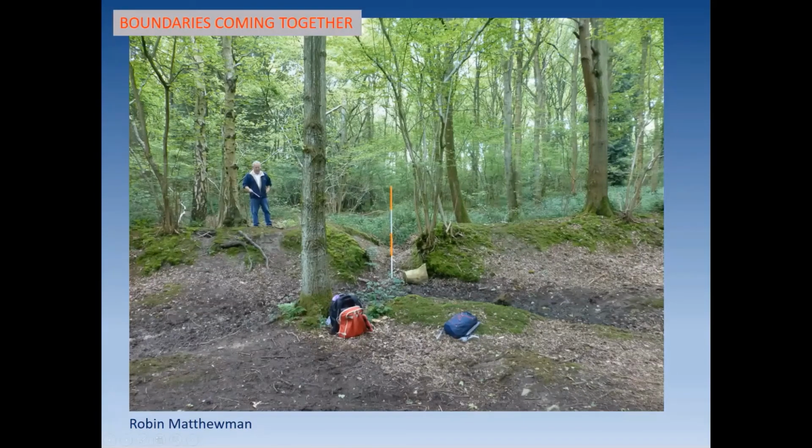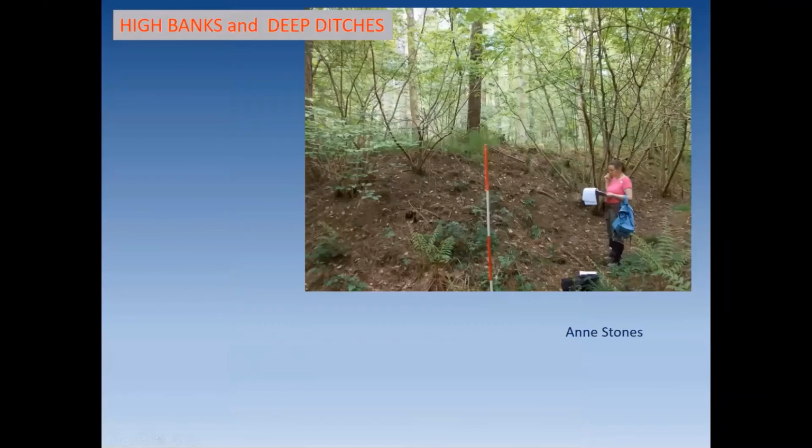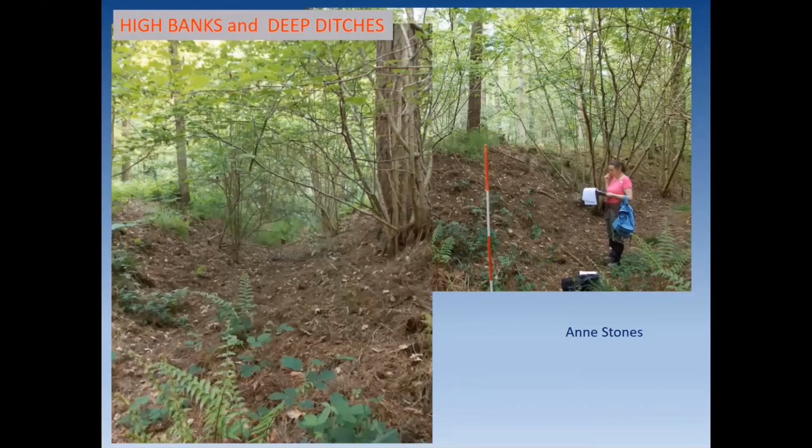And we've got old oak trees growing over banks. So here's John Henderson, he's standing on a bank, and there's an oak tree growing over the top of it, so clearly post-dating it. And we got some really quite deep banks. So Anne here is standing next to a bank that's getting on for 2 meters high. And there we've got a similarly deep ditch as well. So there are really some quite large earthworks within the woodland.